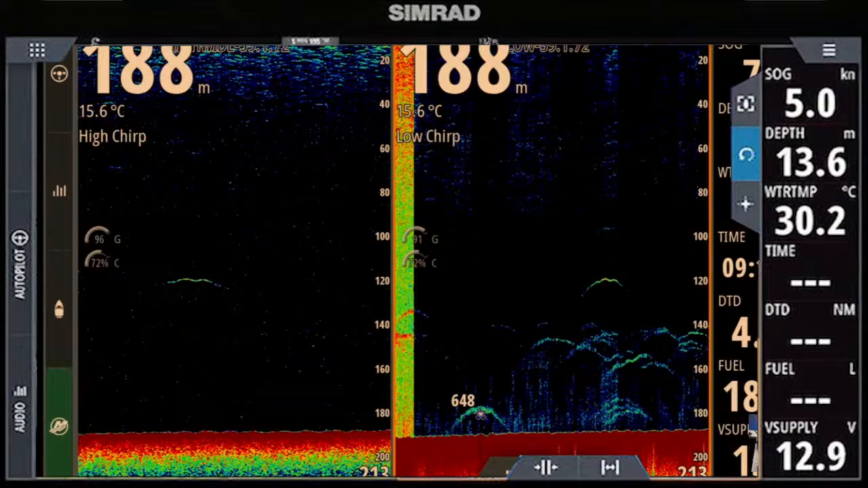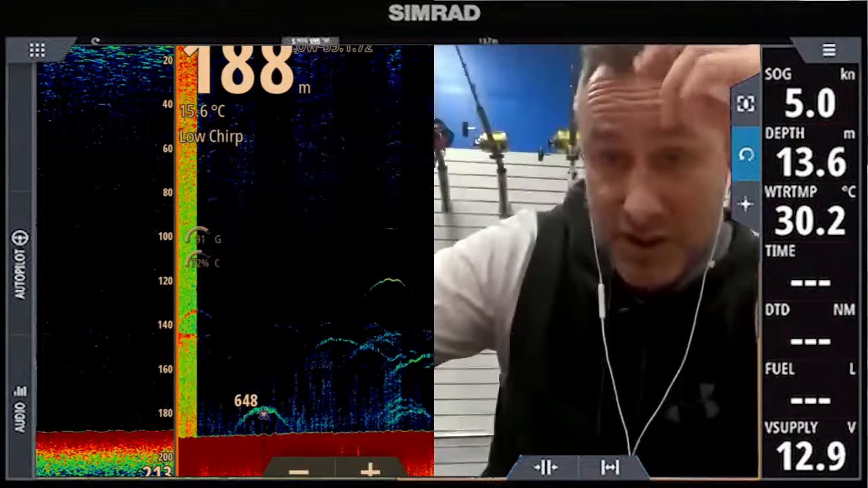Mate, what were those fish, do you know? Well, I actually thought they were frost fish, but I don't think they were because I looked at the depth. I've got another shot that's frost fish, but I think this was...